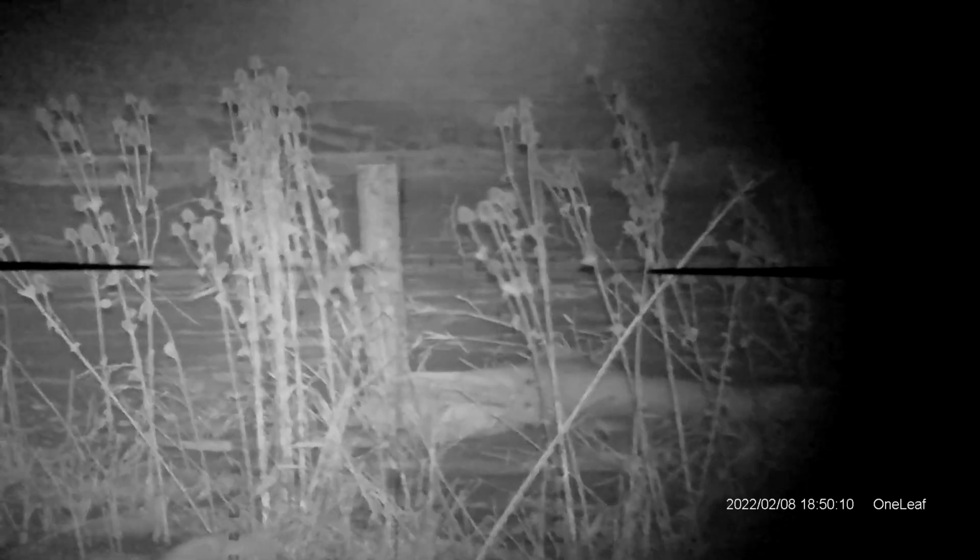And then what's also critical is getting your parallax adjusted. So if you don't have your parallax set correct, which believe me is hard to do in the dark, you will have trouble focusing on whatever you're looking at. So I'm going to zoom in here and try to find the 120-yard pole.